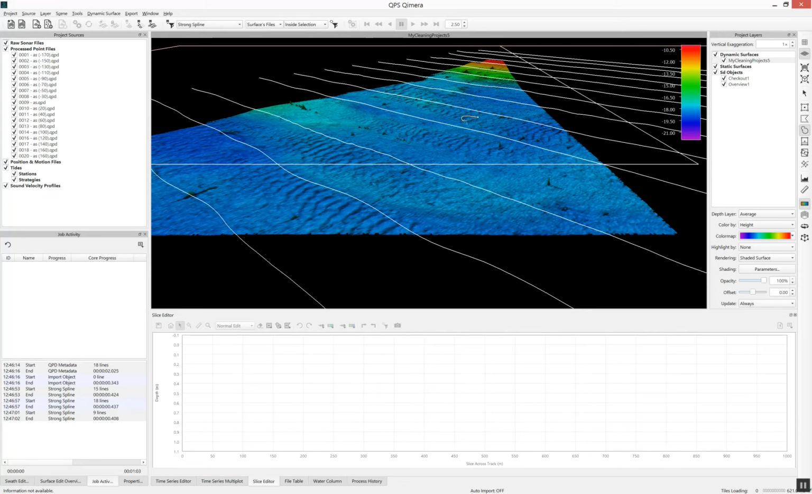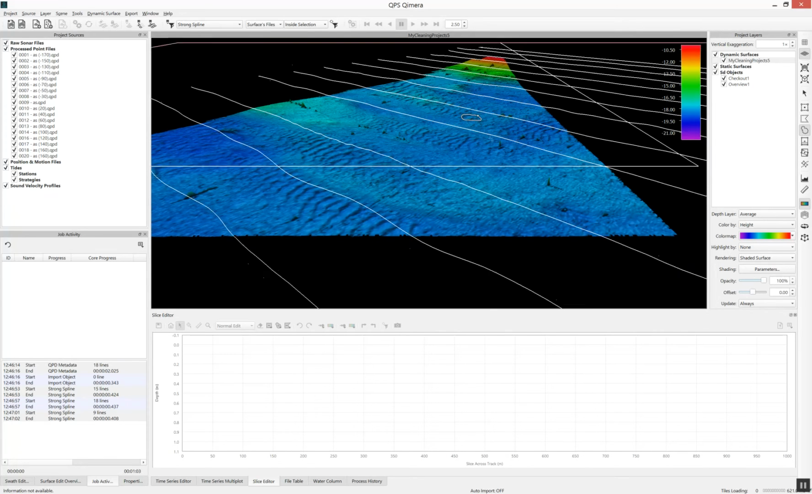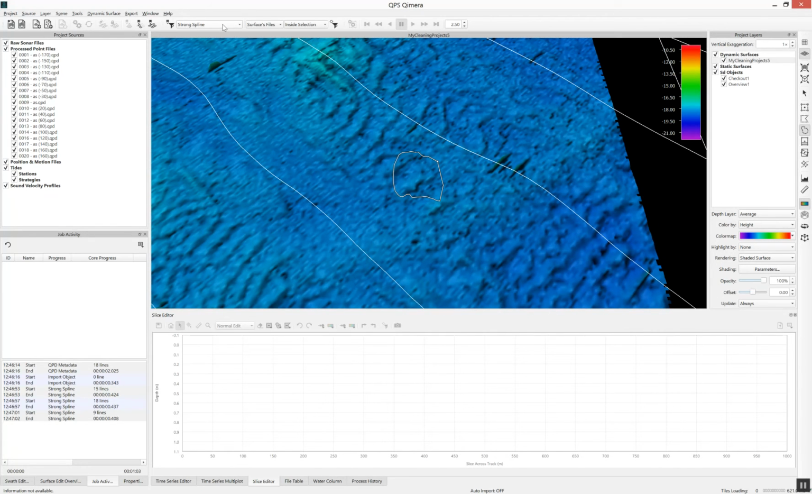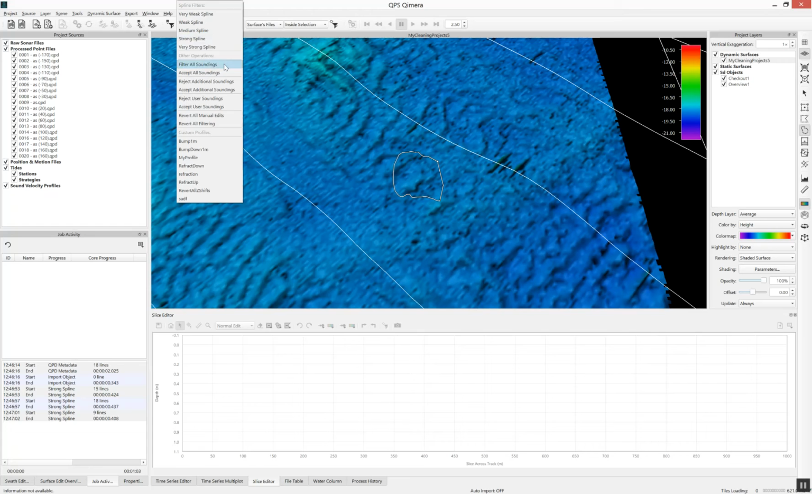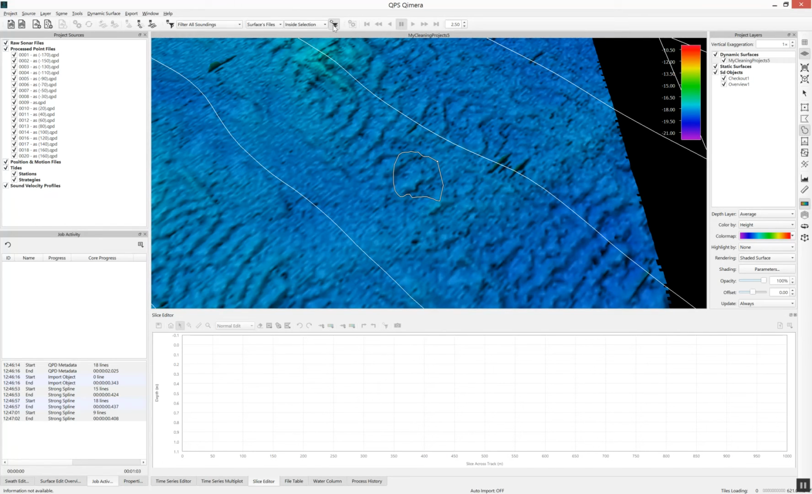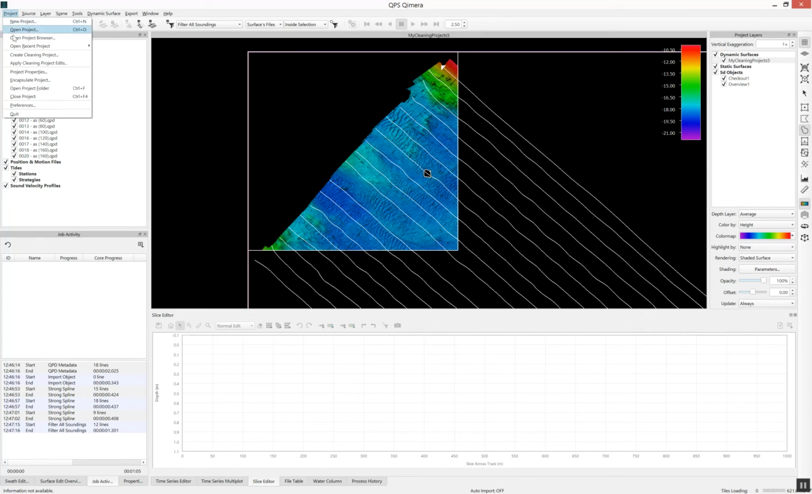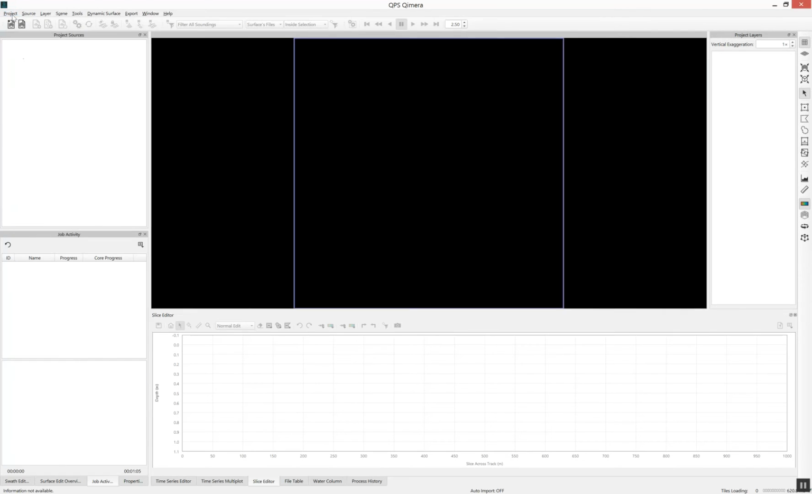And let's do something silly here where we'll put a little hole to see what it looks like when you bring that back in, to show how you can verify the cleaning work that's been done by someone. So what I'll do is filter all the soundings inside that selection, make a hole. And there we go. Okay, so we're done the work in this project. It's the cleaning project again, so let's close it and open the main project.